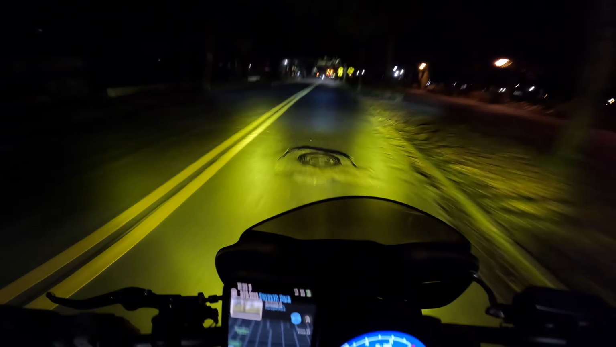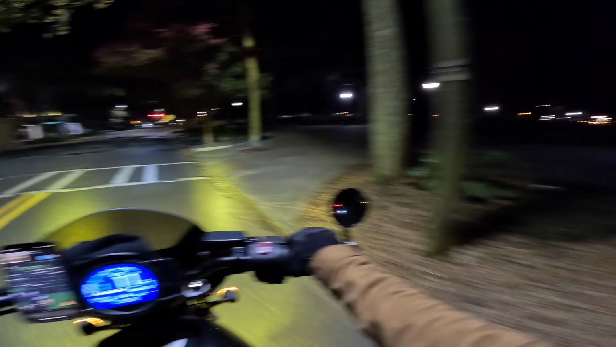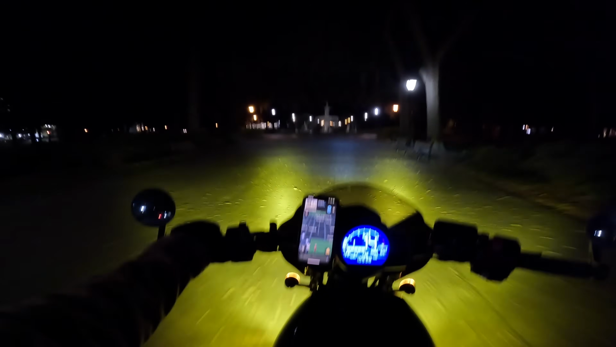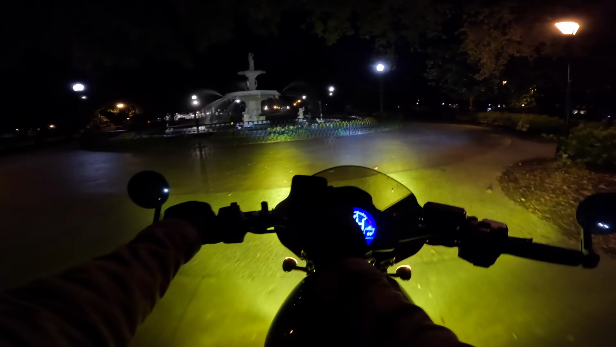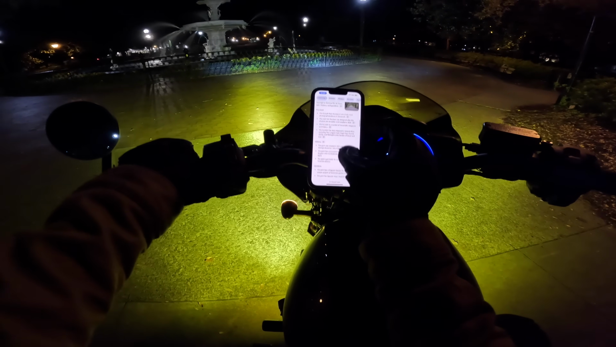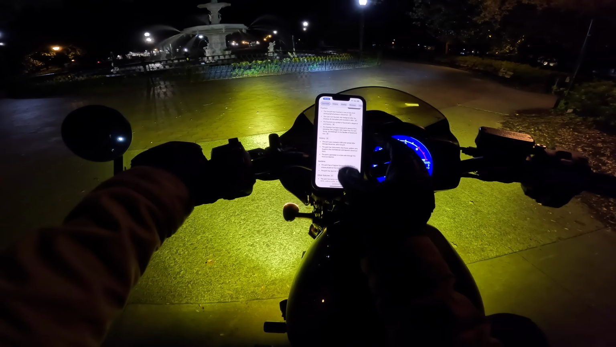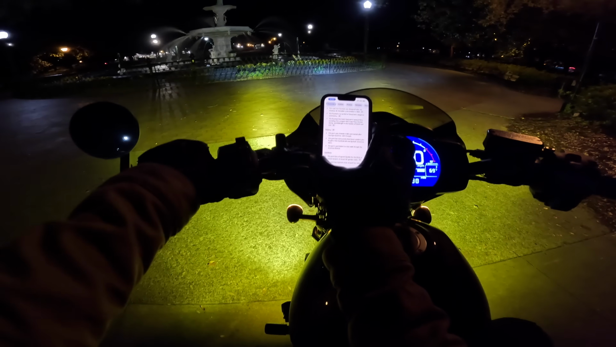I bet I could jump that. Not quite. Well, here it is. Here is the park. Yeah, so look at this, dude. The famous fountain. This fountain was in Forrest Gump. What else? The Longest Yard, Cape Fear, Forrest Gump, and Midnight in the Garden of Good and Evil, built in 1851. And one of the other cool things is that it has a fragrant garden for the blind. How cool is that? Things you don't think about.